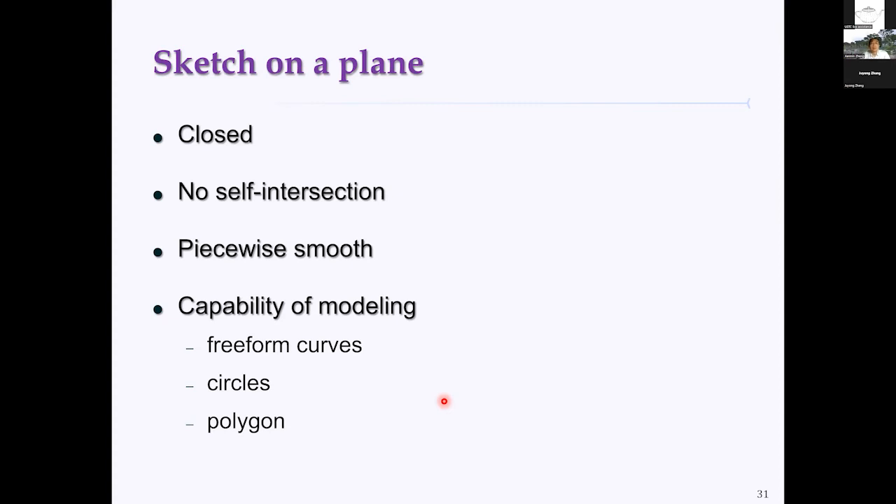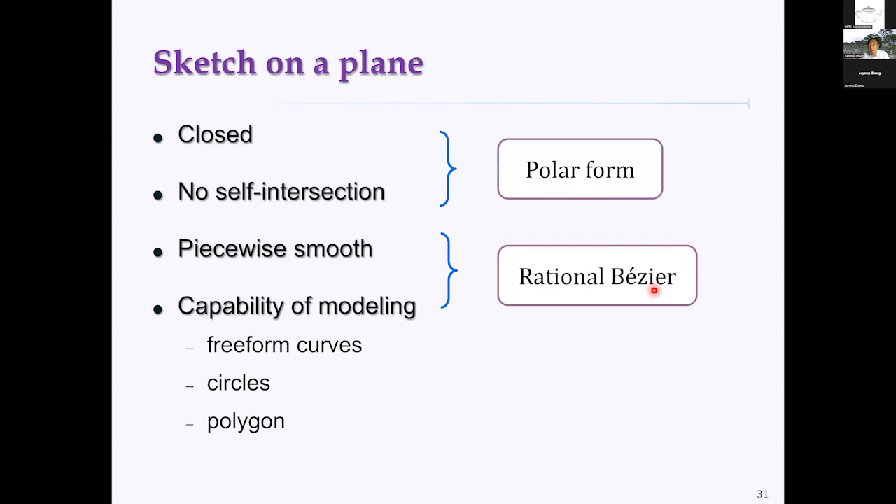But meanwhile, in real applications, especially the CAD industry, the shape is smooth, or at least piecewise smooth, and should be capable of modeling freeform curves, circles, and polygons. So we propose a strategy. For example, we use a polar form to realize the closed requirement and no self-intersection, and use rational Bezier to represent the sketch.